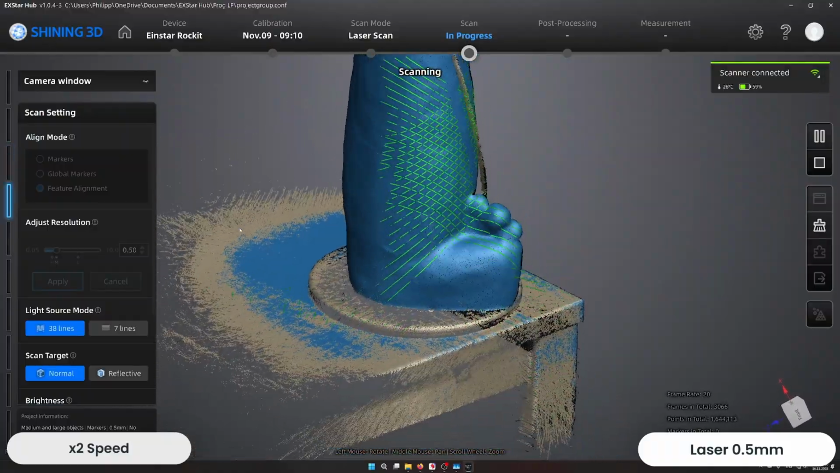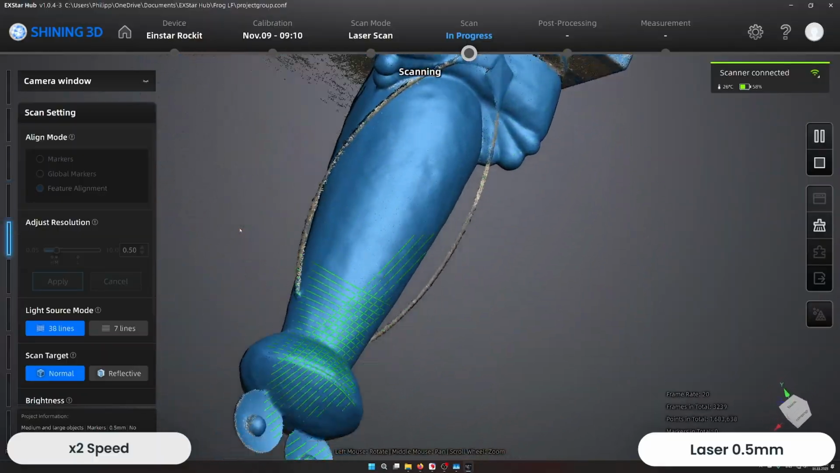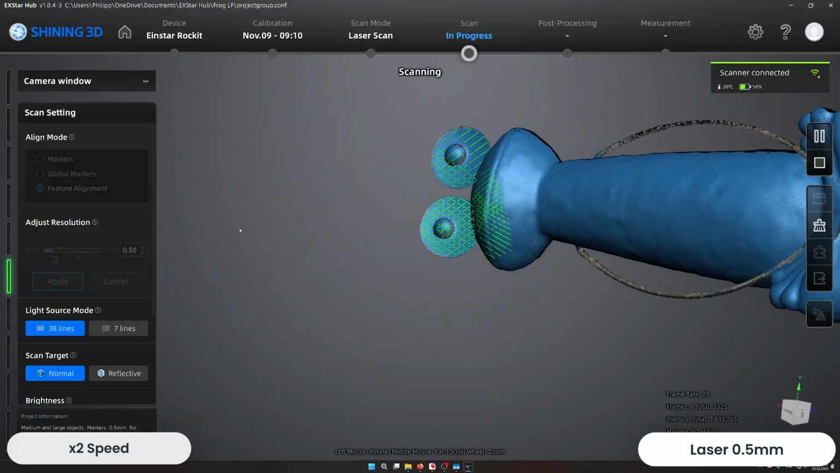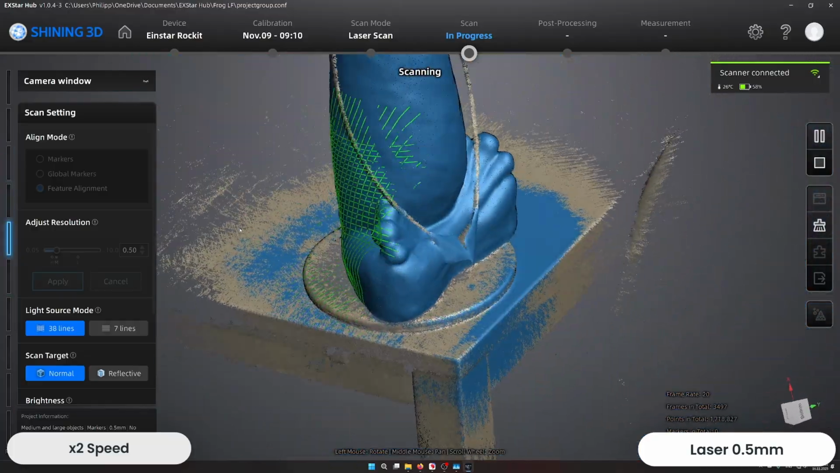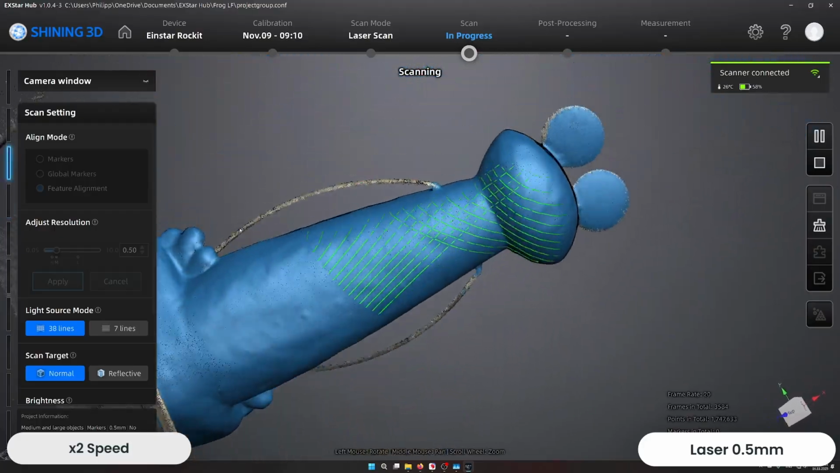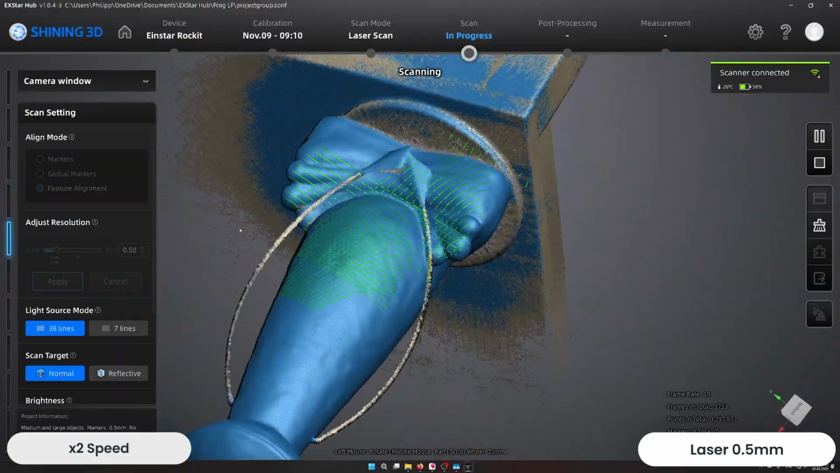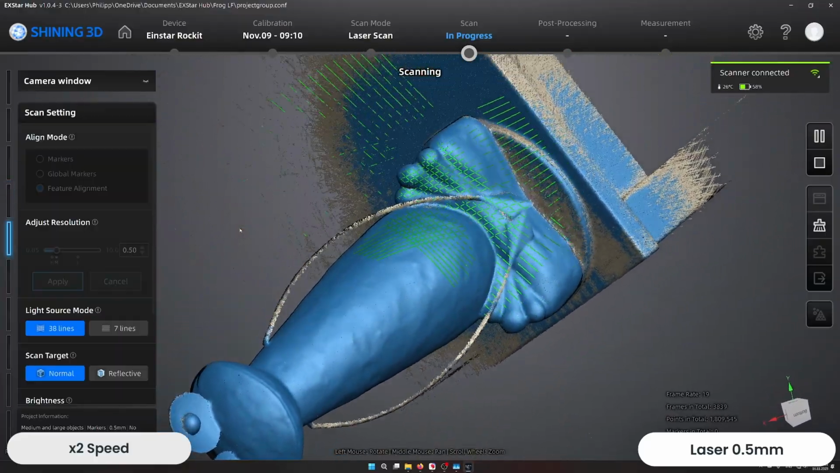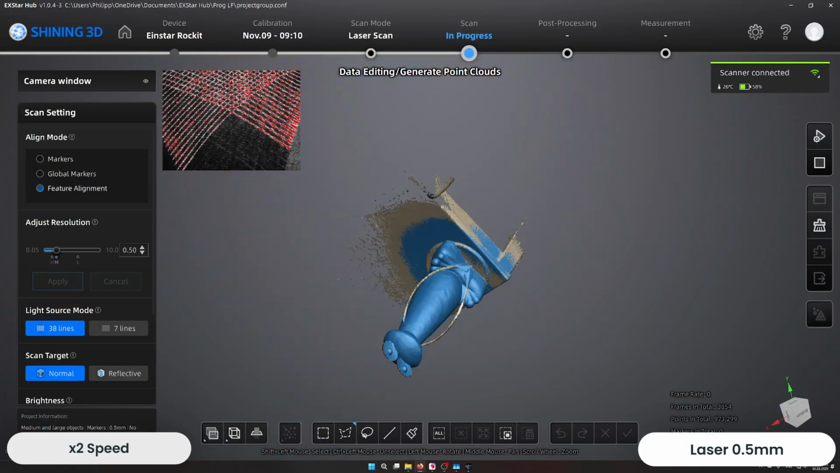But at least the scanning part was also working quite nicely on the notebook. I hit the 90 FPS in marker mode, and I hit the 20 FPS in the feature-aligned laser scanning mode. But I got problems when trying to finish the scan, because finishing the scan also means generating the point cloud, and this step consumes the most RAM.